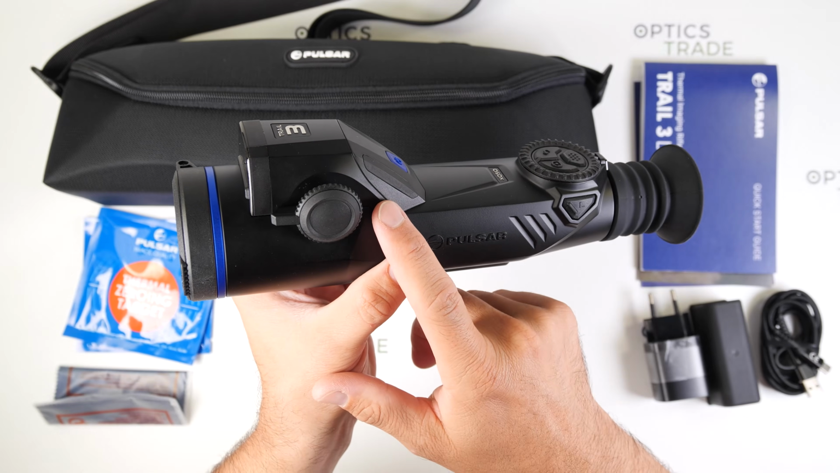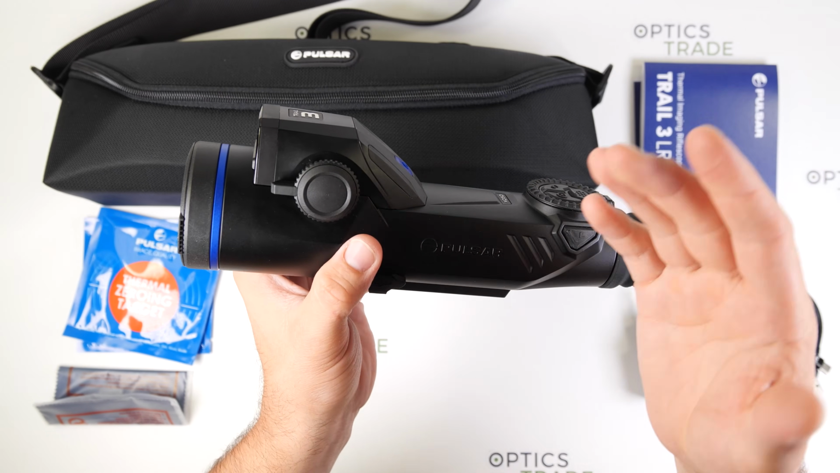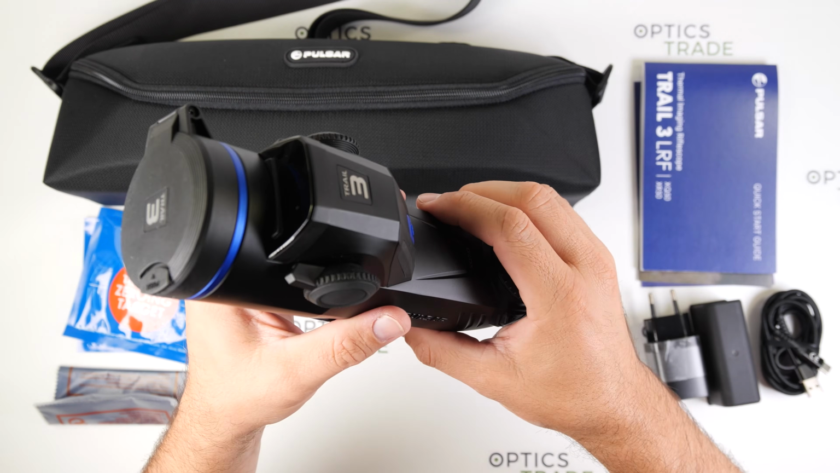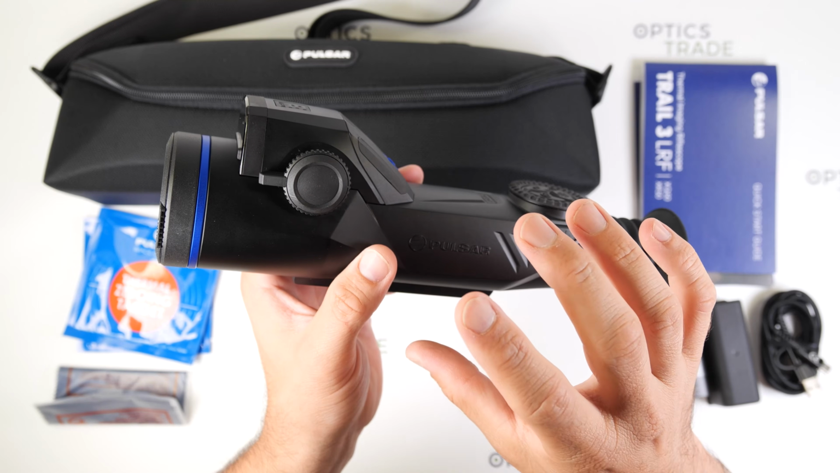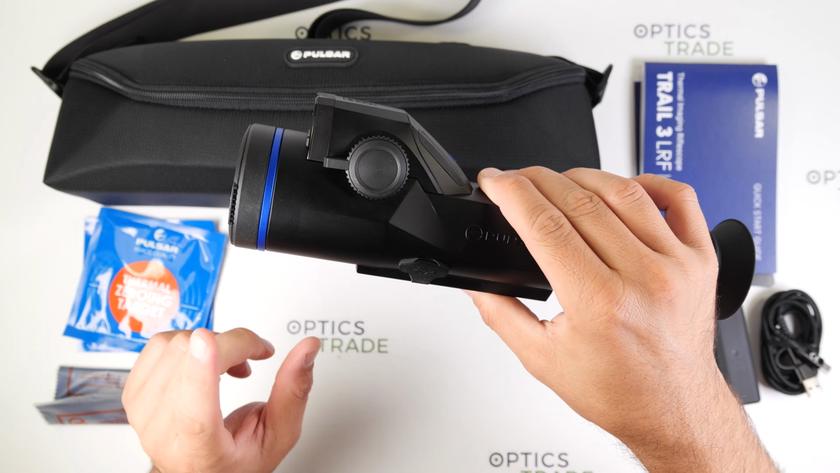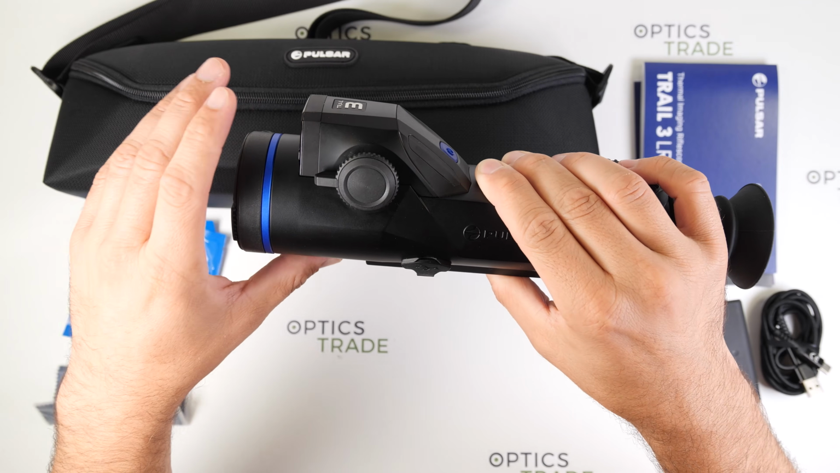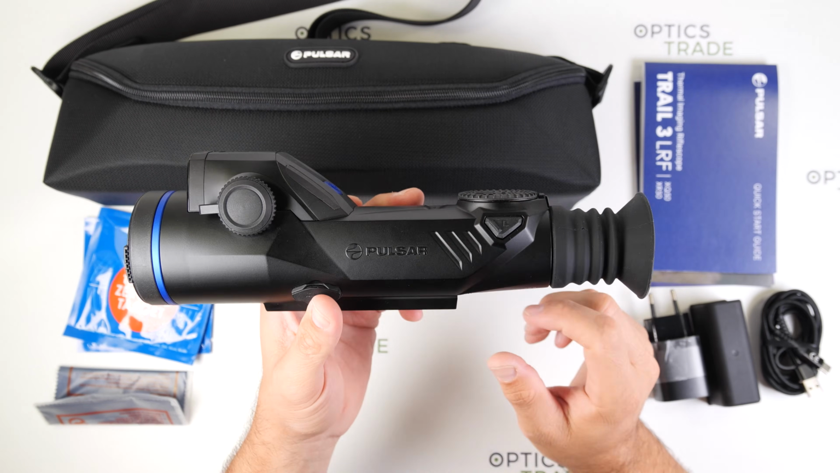So the THD feature is especially handy, or important, in my opinion, if you are hunting in the hills, where the angles can be very steep up or down, and because of that the shot placement, of course at even longer distances, can be much different than shooting on the straight line. So I think this is a very important feature.